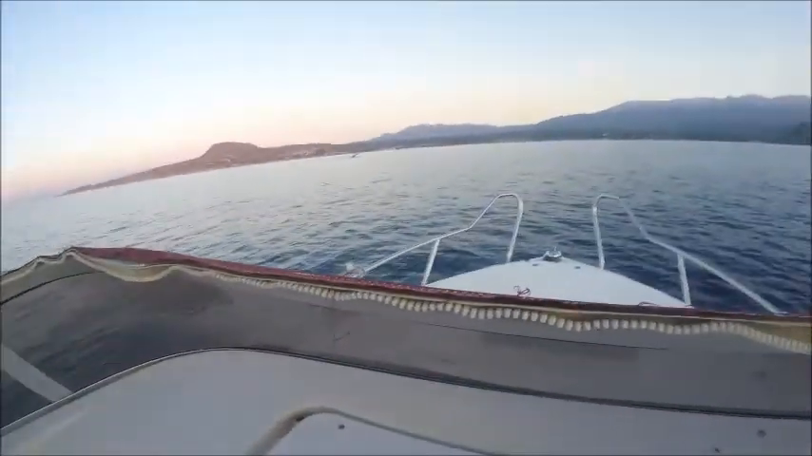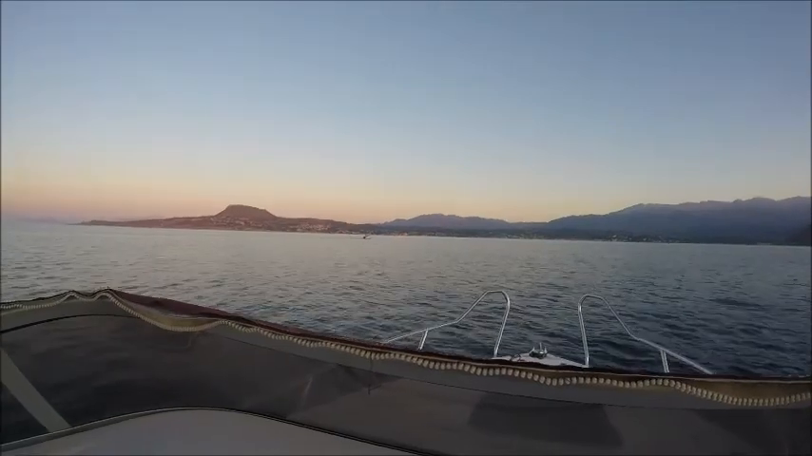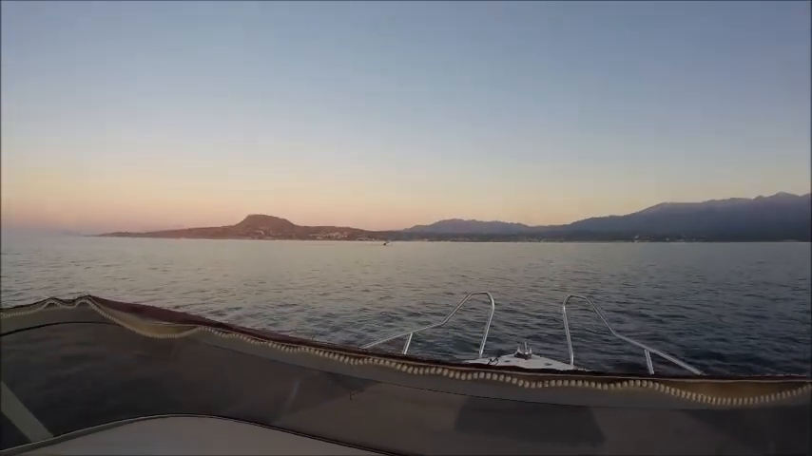Anyway, but Rick's trolling at the moment with the lure on, quite a big lure, probably about 5 times bigger than my lure. And so we'll see how he gets on. Rock and roll. See you in the port. Boogie on.